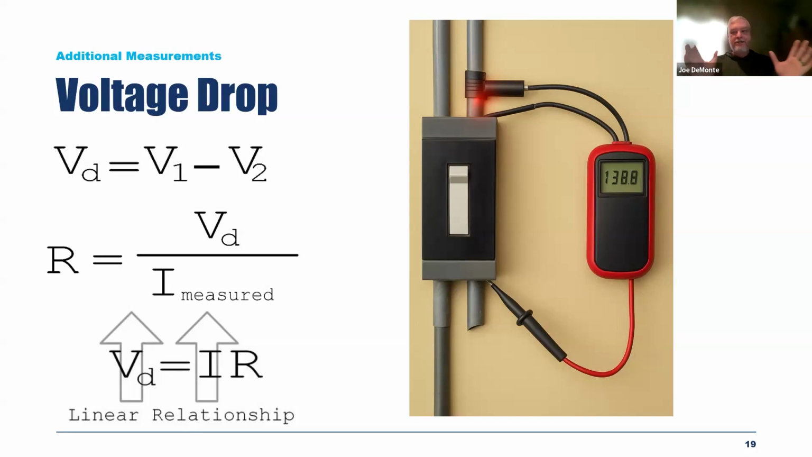One of the things that I've been doing for a long time is measuring something you can't see with the thermal imager, like an internal moving contact of a breaker. Going across the outside of the breaker, the voltage drop will show what the resistance is inside. So where you have a very indirect measurement with the thermal imager, the voltage drop can actually classify the severity of an issue inside of a breaker. So the voltage is going to reduce as the resistance goes up. Pretty simple, pretty normal electrical measurement.